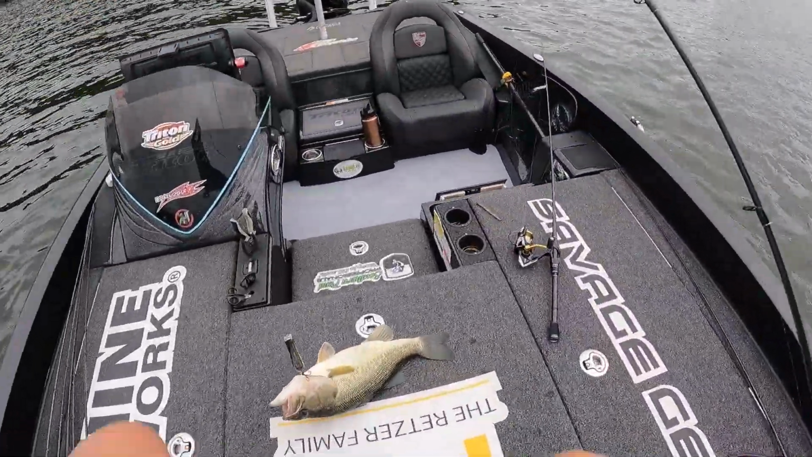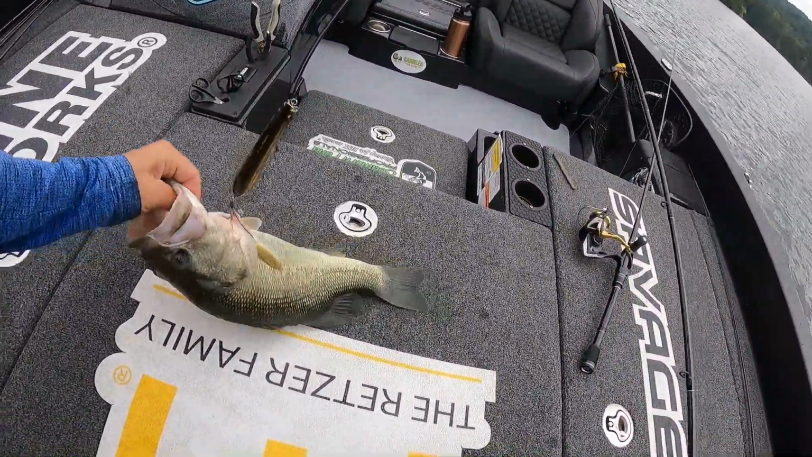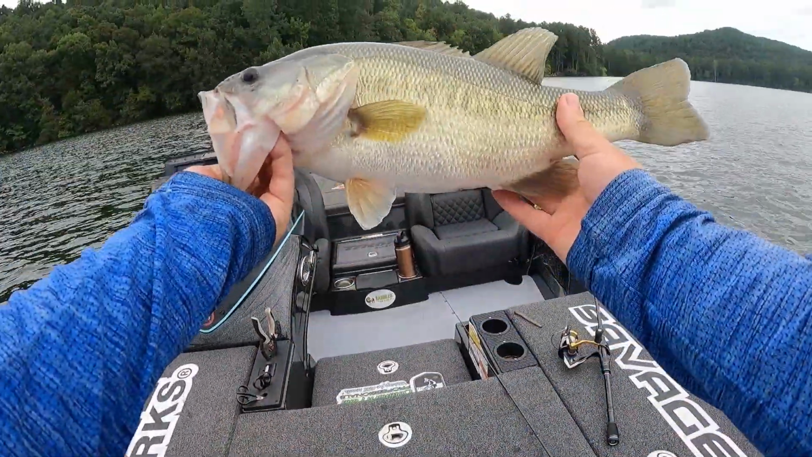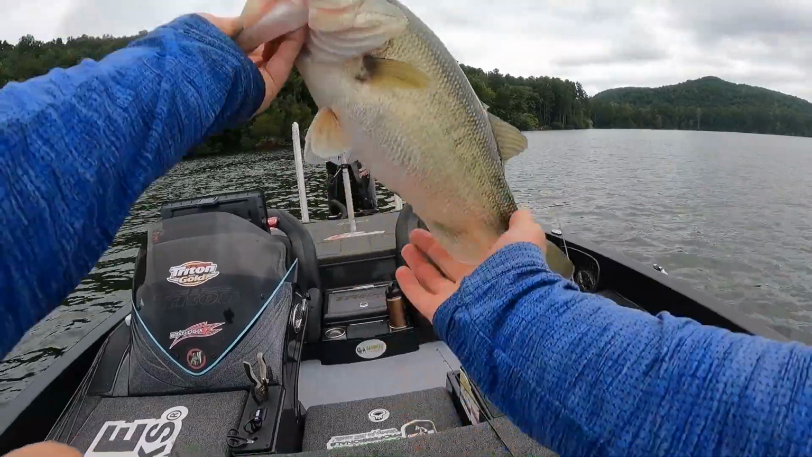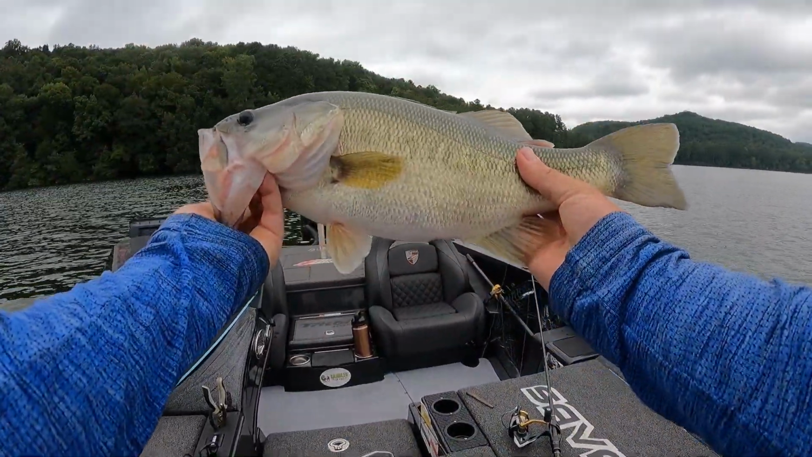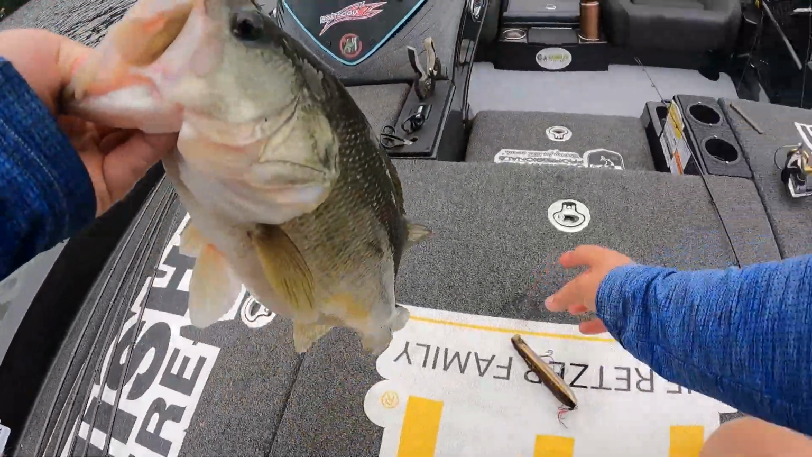Look at that one, guys. That one was pretty sweet. They started coming up chasing bait. That's a freaking football right there. That's a 3 1/4. Look how stocky that fish is. Man, that thing's stocky. But they came up chasing baitfish.